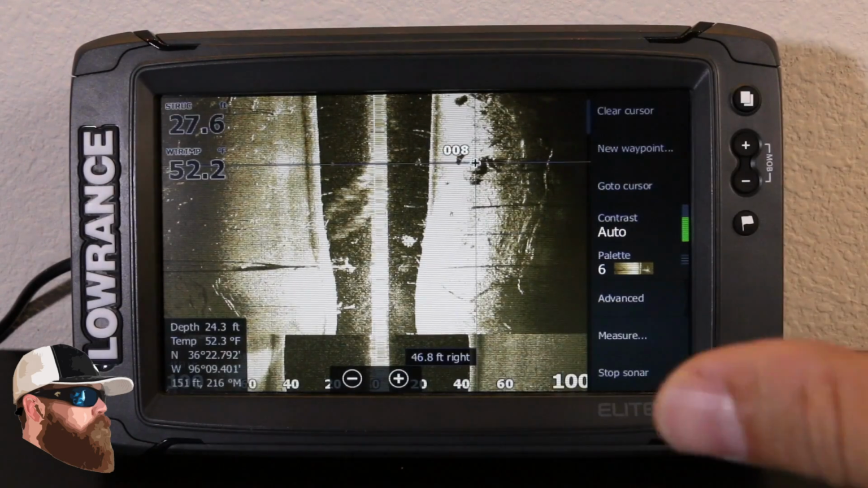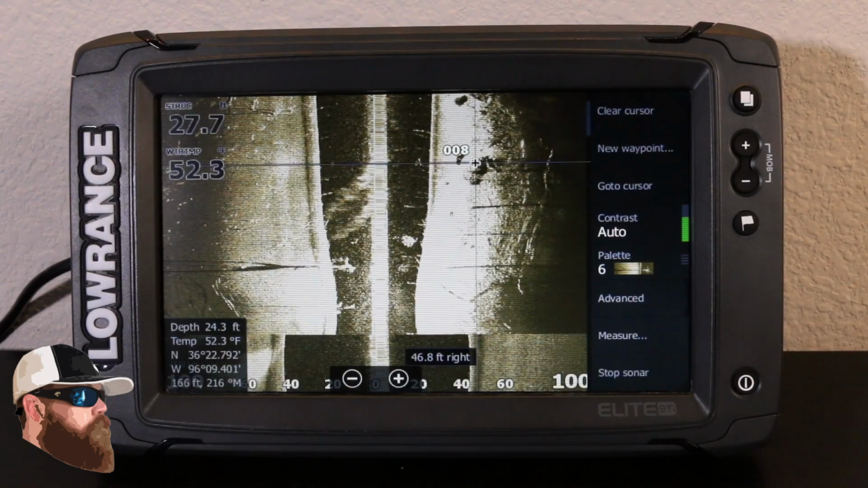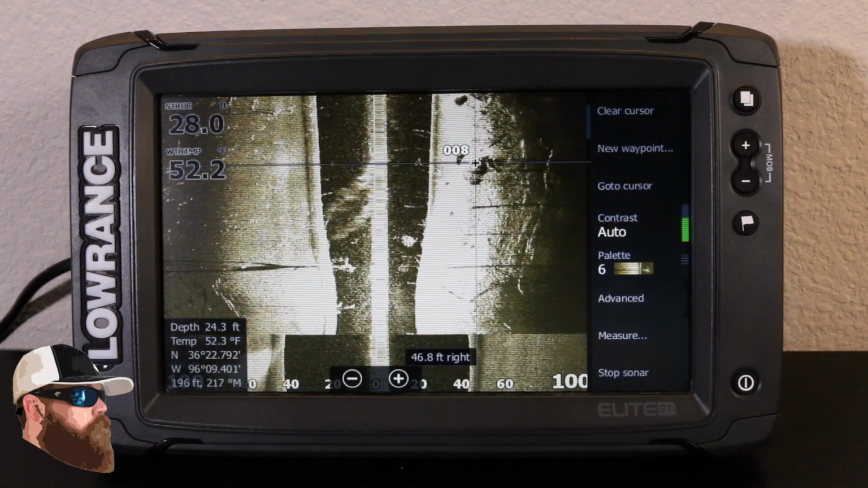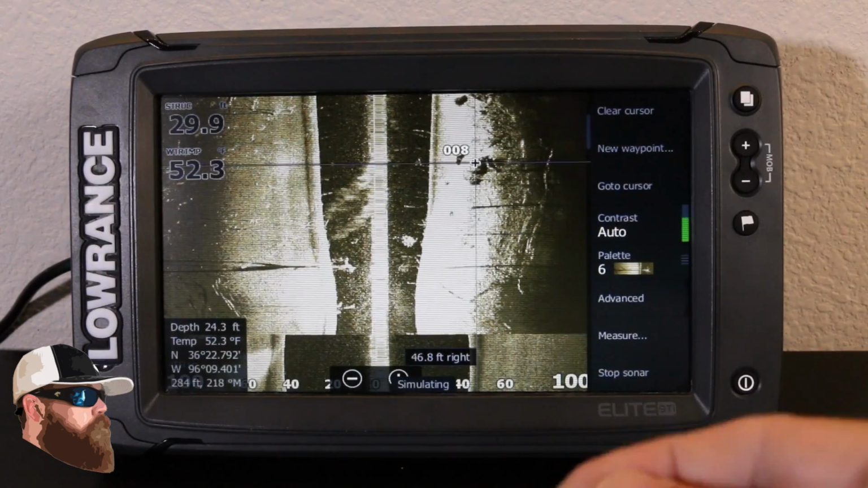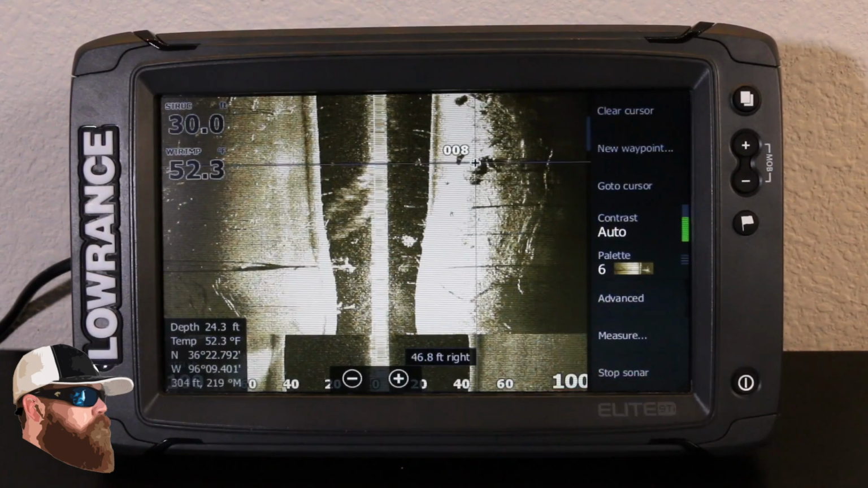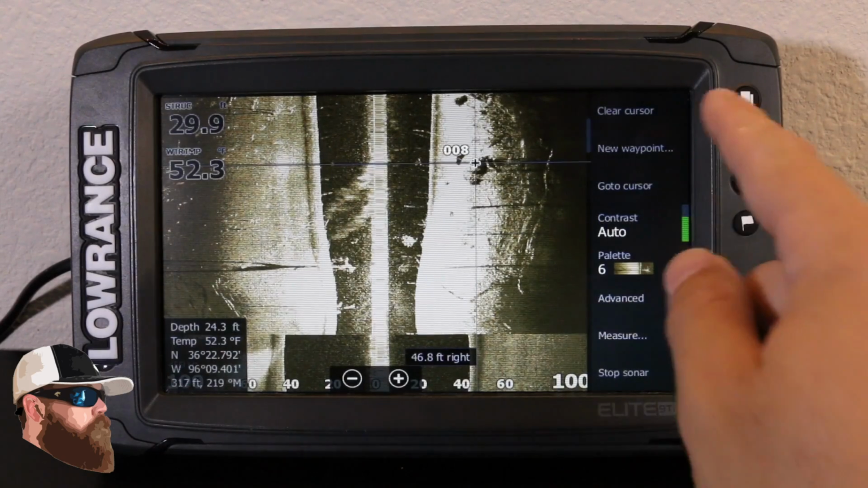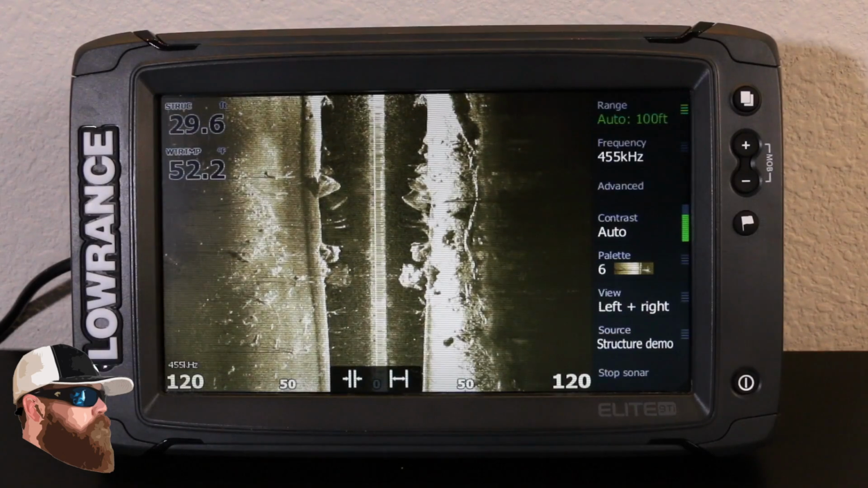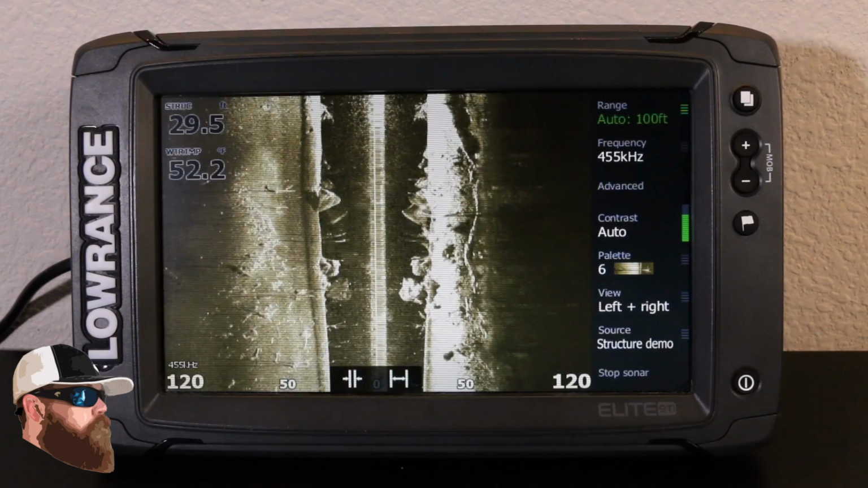Now of course it's still frozen, so I can take a good look at what's going on that screen. But what's really nice, it's gonna automatically save that waypoint, as you can see, just over about 42 feet to my right hand side. And so that, it's actually 46.8 feet to the right of the path that I'm on. So getting to mark that at that distance without having to drive over it, that is extremely helpful. And of course, just hit clear cursor and it'll jump up and you can see what's going on. That is a very, very handy thing to have.